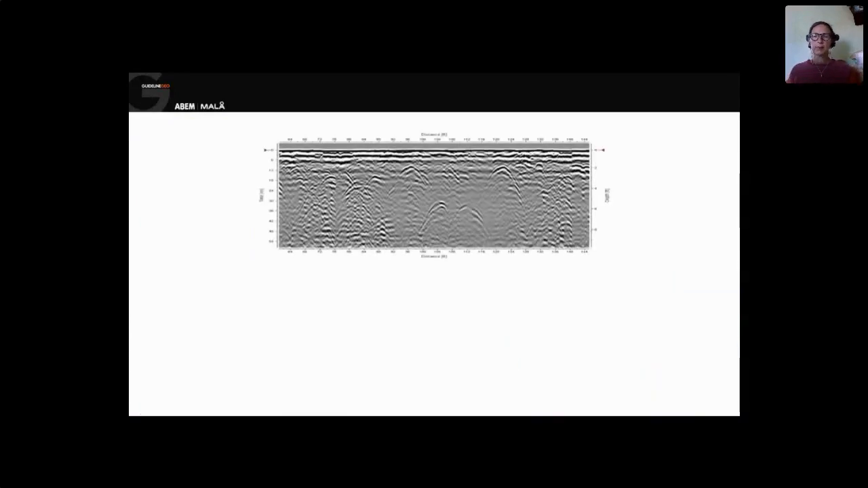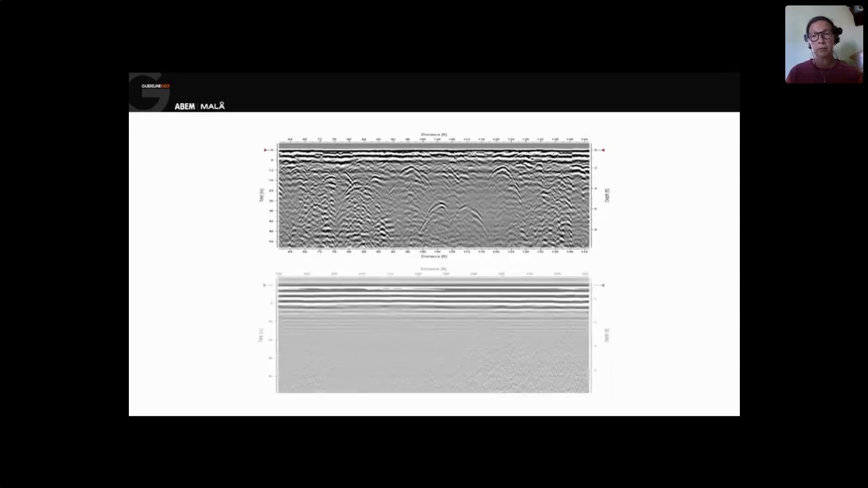So if GPR data looks like this when you are out in the field, then you are ready to go and can continue. But from time to time, you have GPR data looking like this. And then you have to actually stop and think, okay, is GPR the most suitable method for my application today? Because GPR doesn't work in every environment we have.